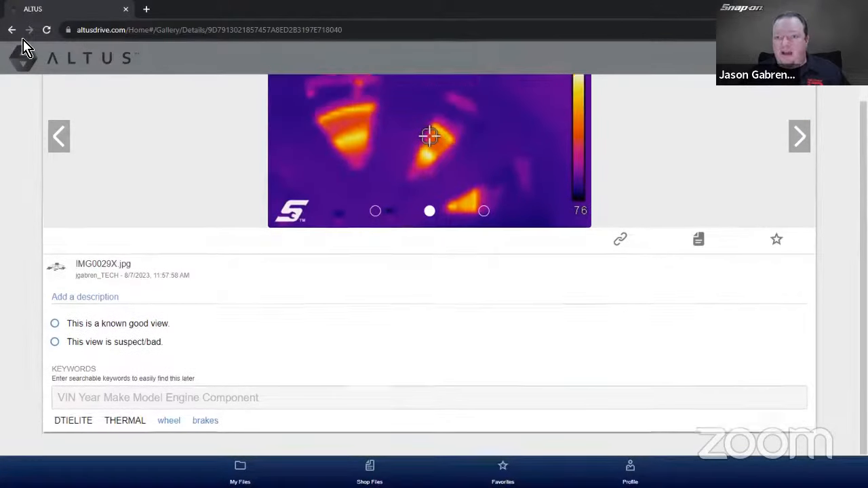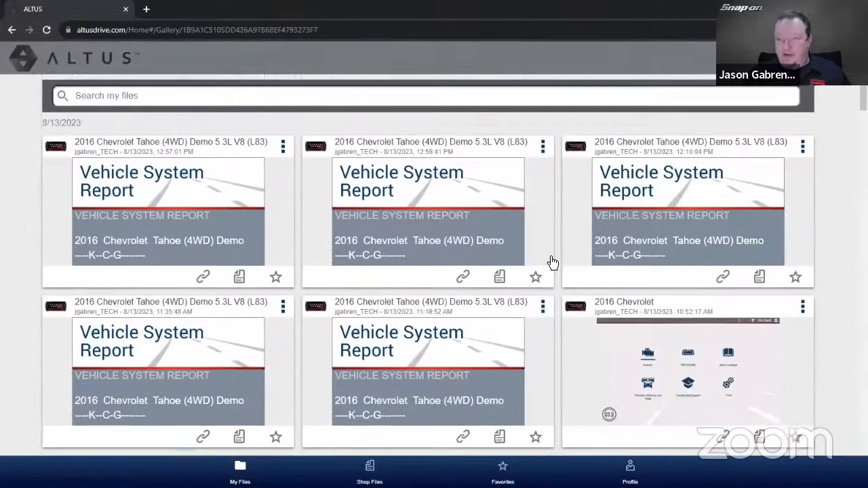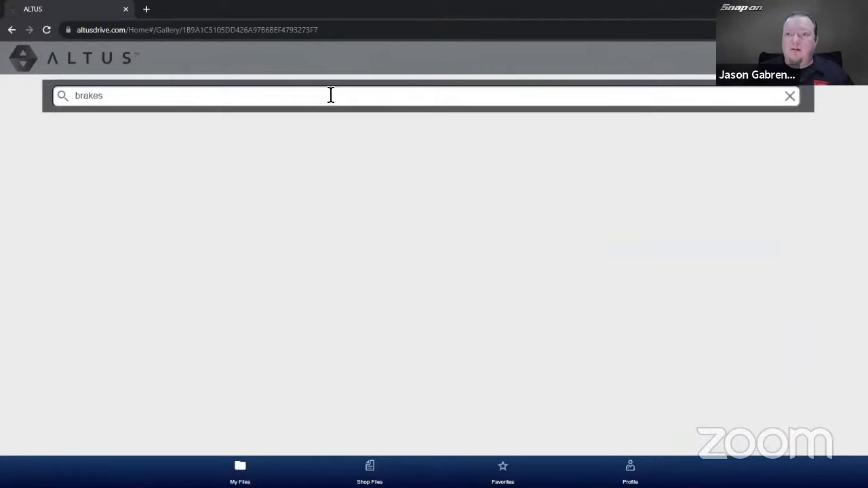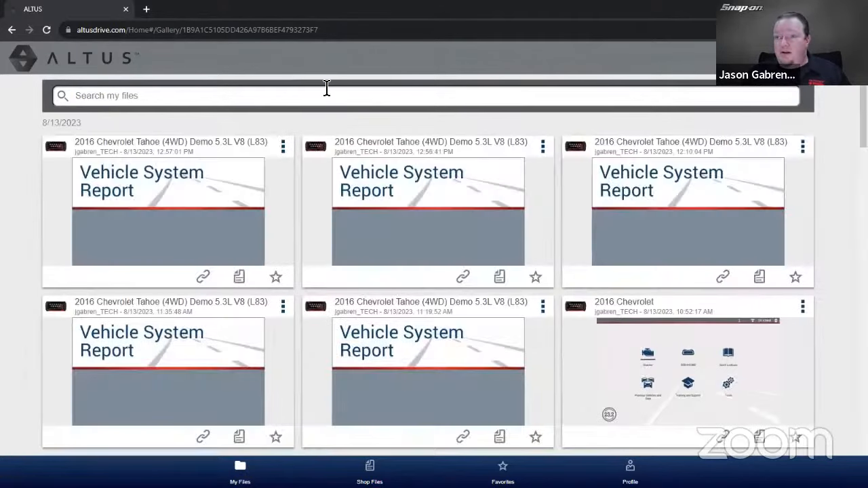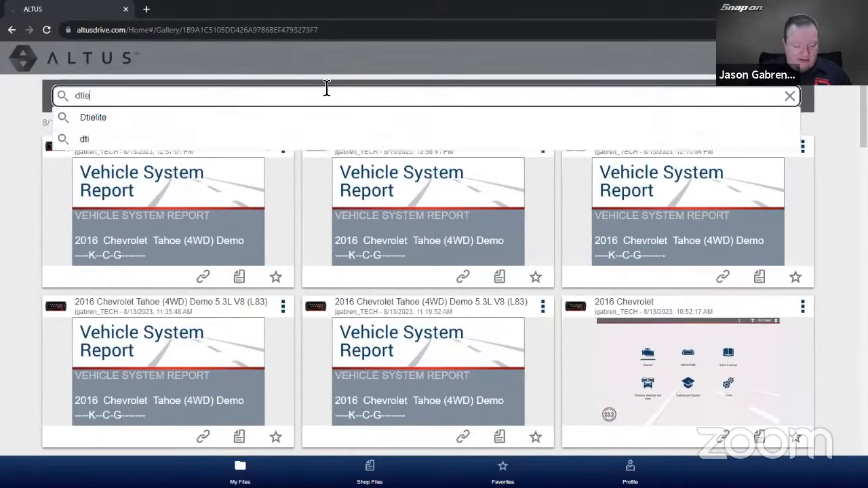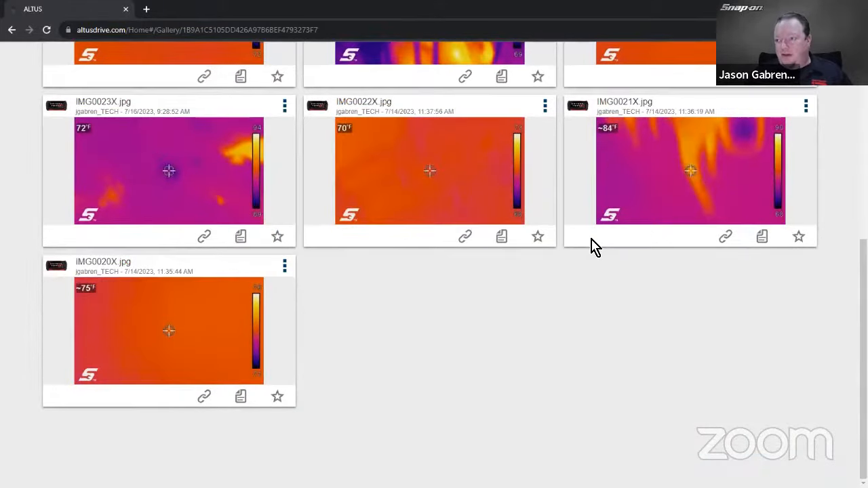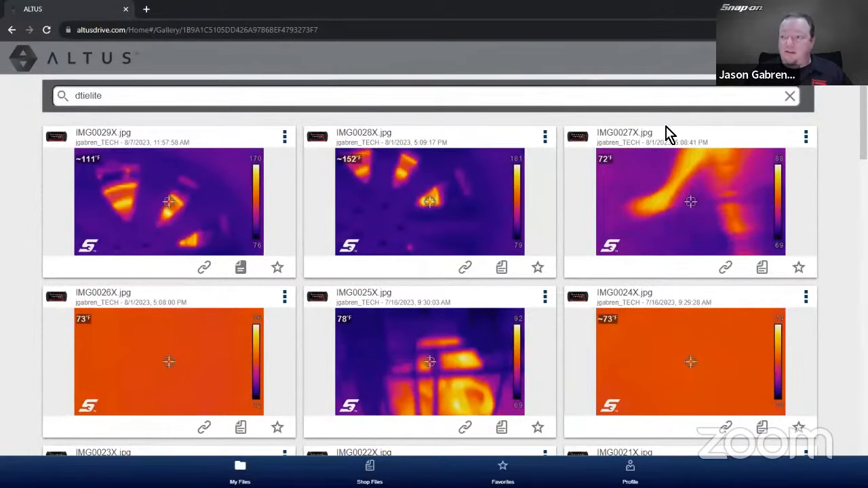And then if I go back to the top and I wanted to search for that, I wanted to look for brakes. You can see right there. That's the only thing I've ever tagged with brakes. And you can see it comes right up like that. If I want to do thermal imager, I can just do DTI Elites, and that'll come up with anything from the thermal imager that I've taken, then uploaded here. So you can see, pretty powerful.